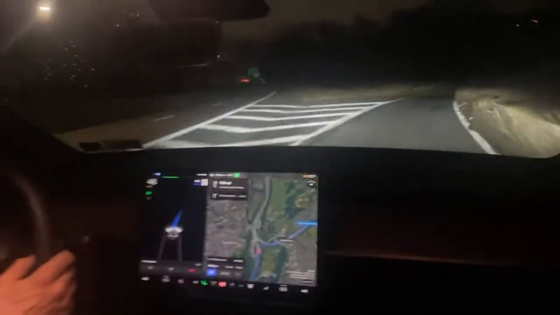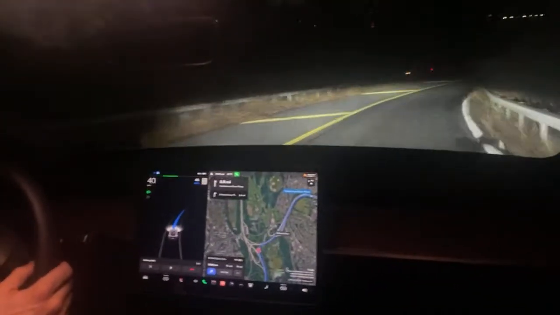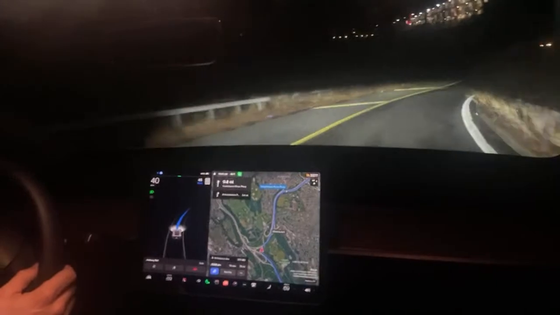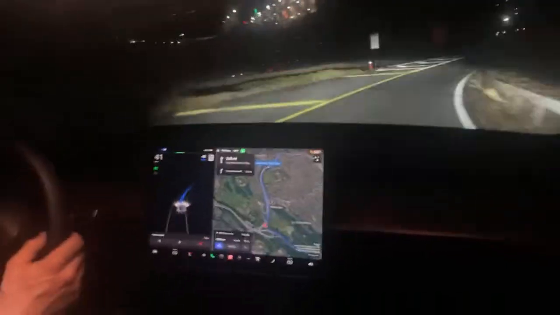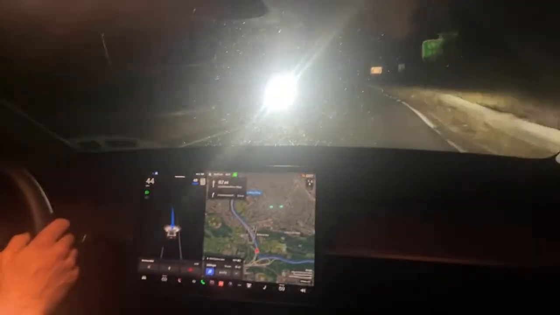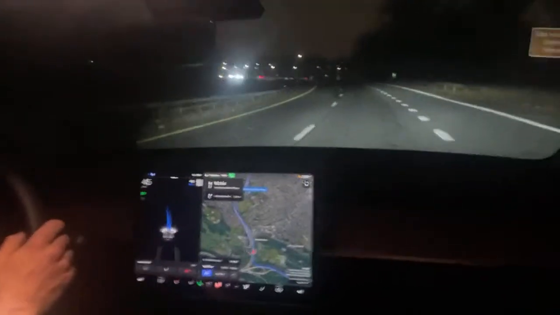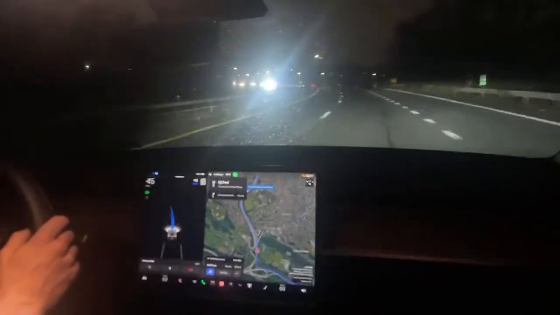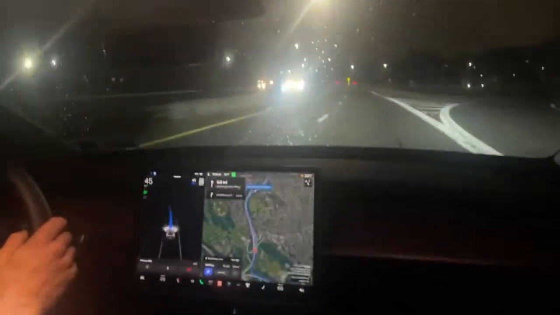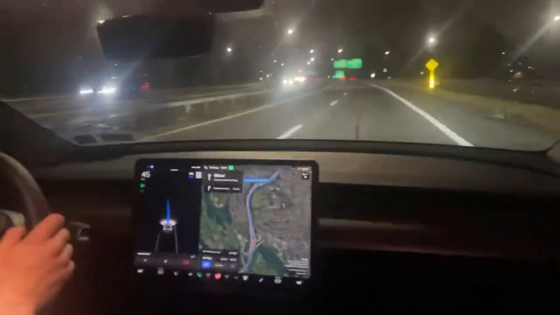All right, so it just slowed down to 45 miles an hour, 40, and now it took that with gusto. It's pretty awesome to have it drive like that. It seems so sure. When there's no cars around and it knows it's safe, it does what it says it's going to do.